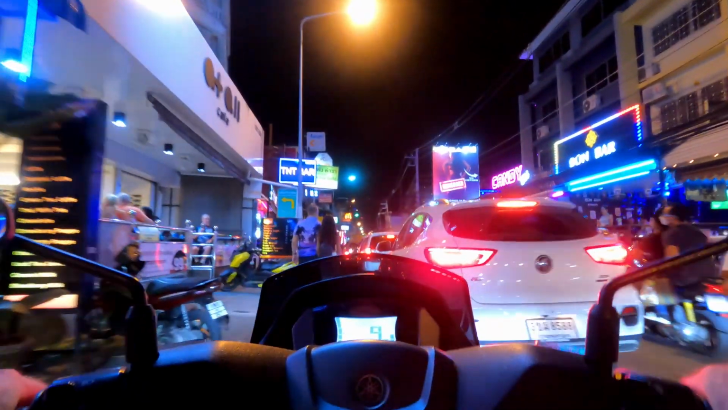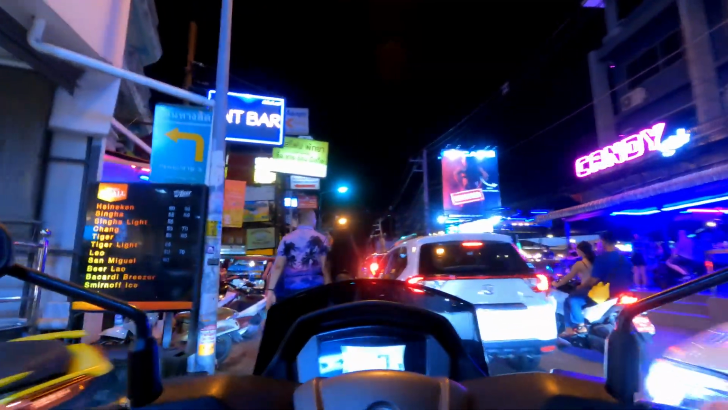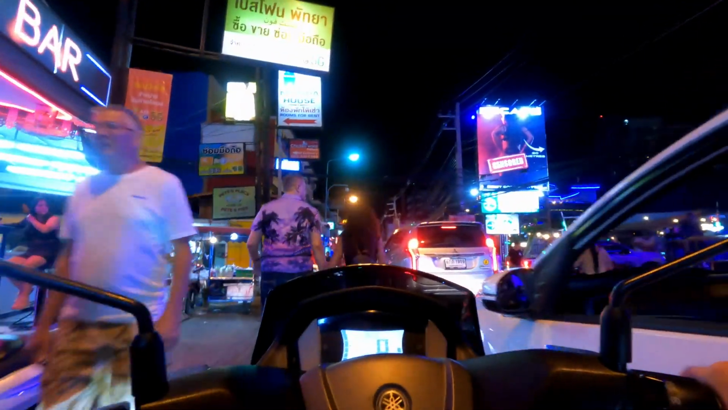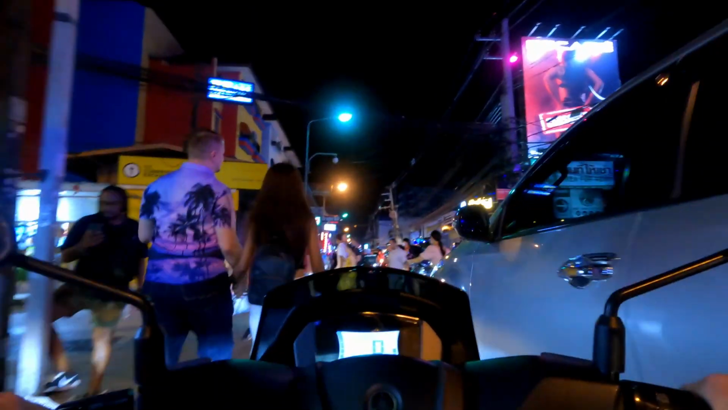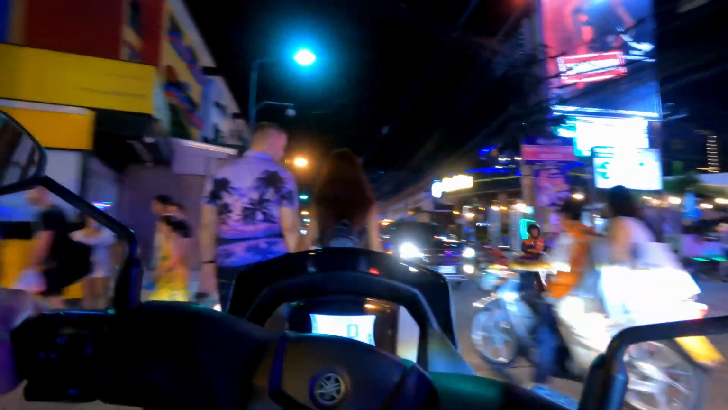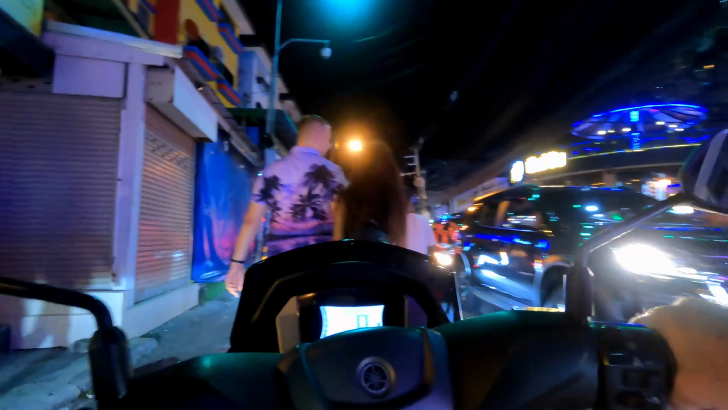If I was in the States, I'd say I was driving a little bit aggressive. This guy wants to go across. Stop and let him through. You can see. Here's an example of what I was talking about. These guys are just walking right down the middle of, not the middle of the road, but where the motorbikes are trying to go. It's where I'm trying to go right now.